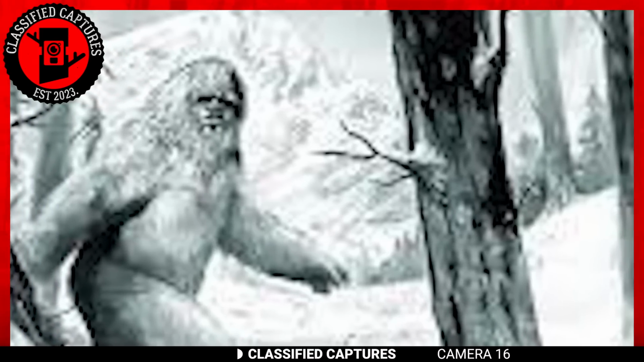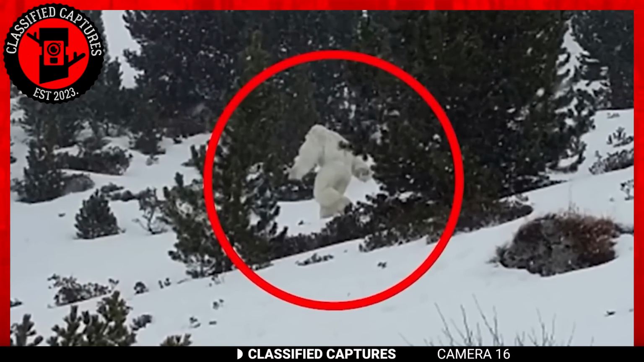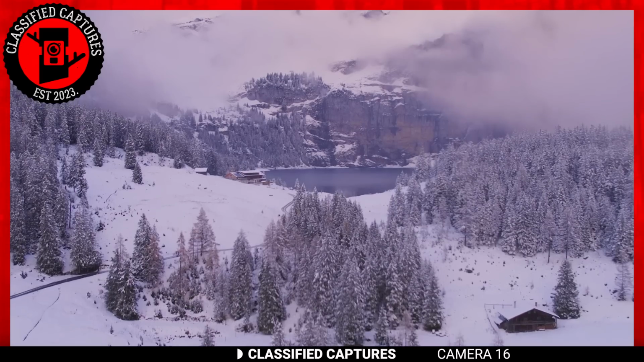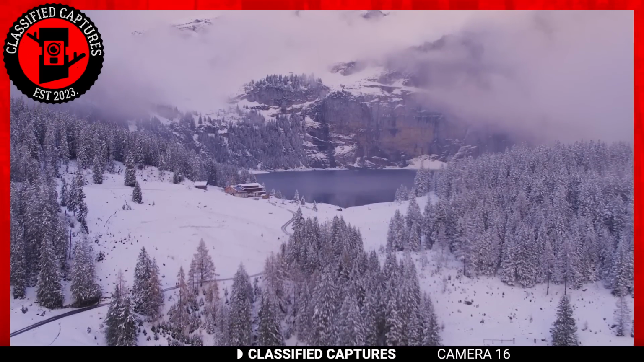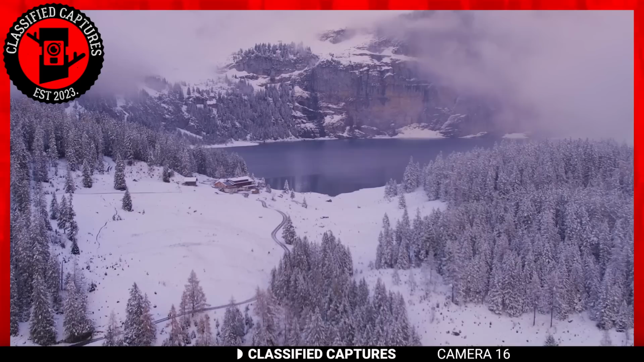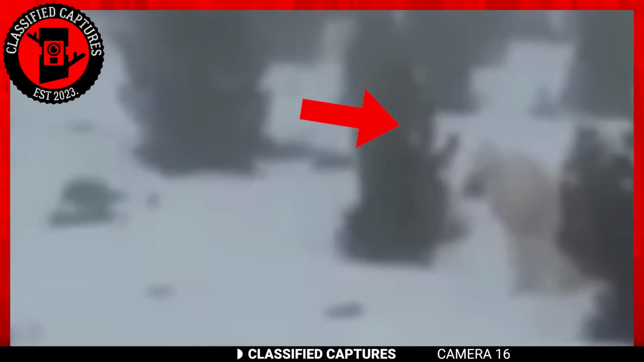Zooming in on the footage, one can see that the creature shares many similarities with the legendary Yeti. For those unfamiliar with it, it's an ape-like creature that is said to reside in the Himalayan mountains. This footage was, however, captured in the snowy mountains of Spain, which is very far from where the Yeti is originally thought to reside. Could we have been looking at it all wrong, or did the Yeti simply migrate? Because that's clearly a Yeti.